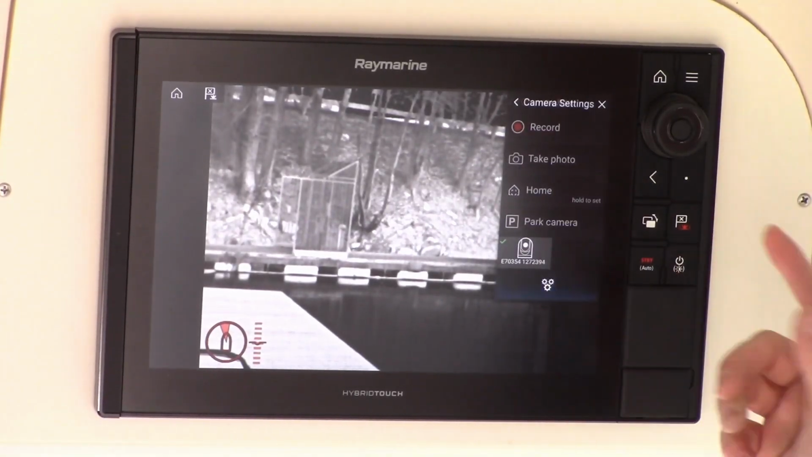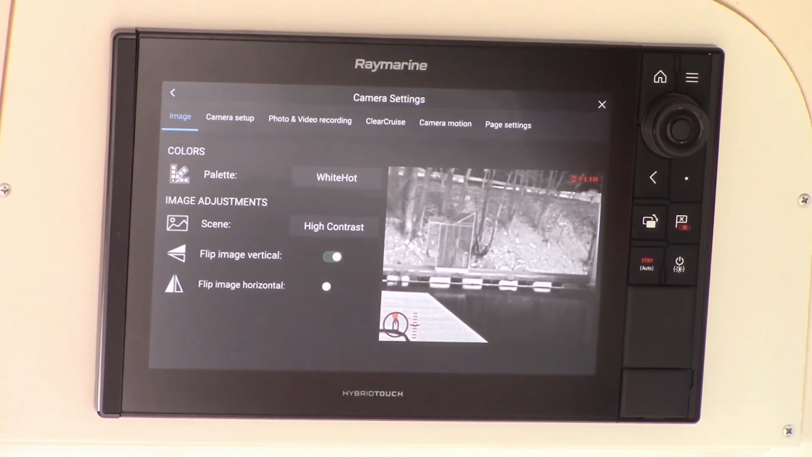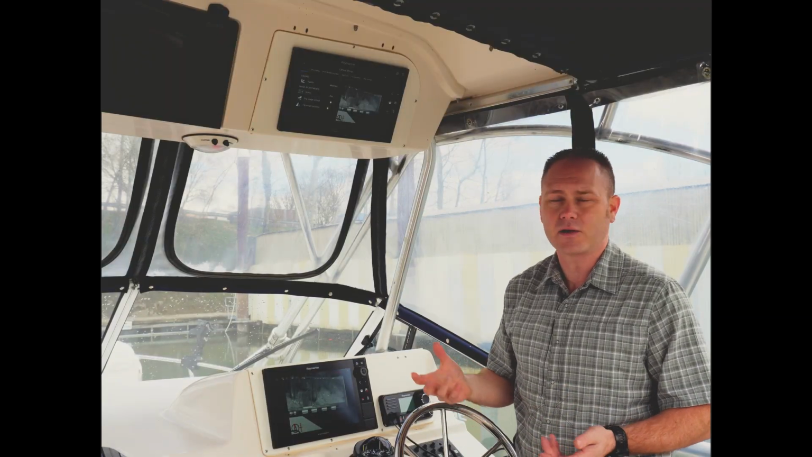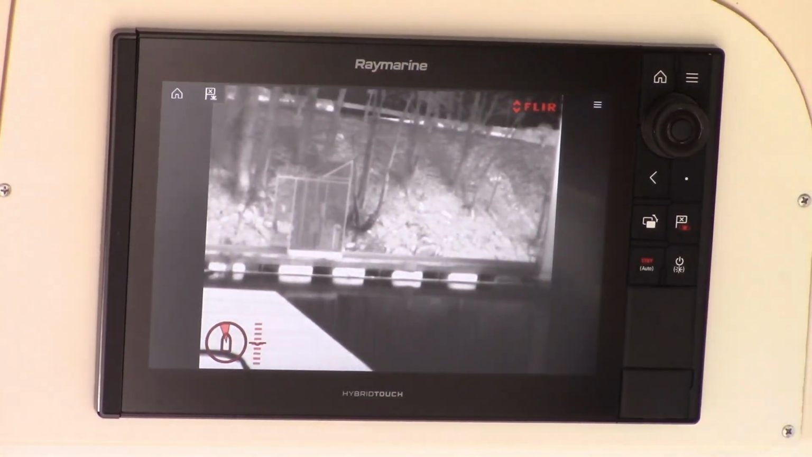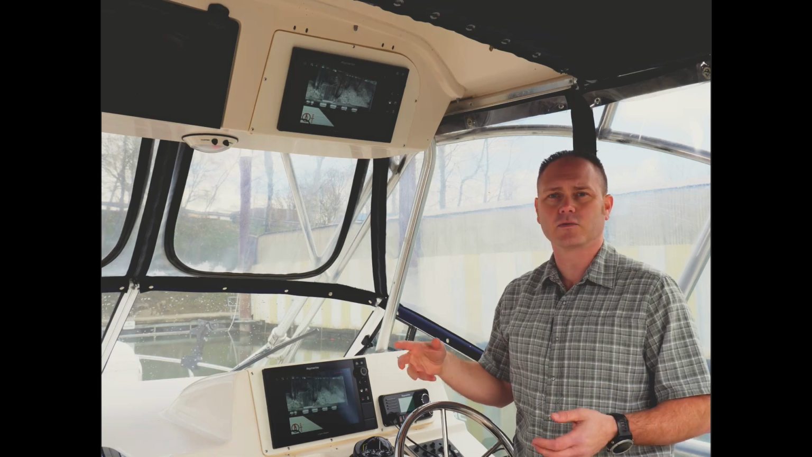Really, this is all kind of user preference. As the scene changes, as you transition from day to night, you're going to find that some of those scene modes look better than others. So it's always good to go through those and decide what looks best for the image right now. We'll go back to night mode, come back out of the image, and you'll see that actually looks a lot different than it did in high contrast or daytime mode.